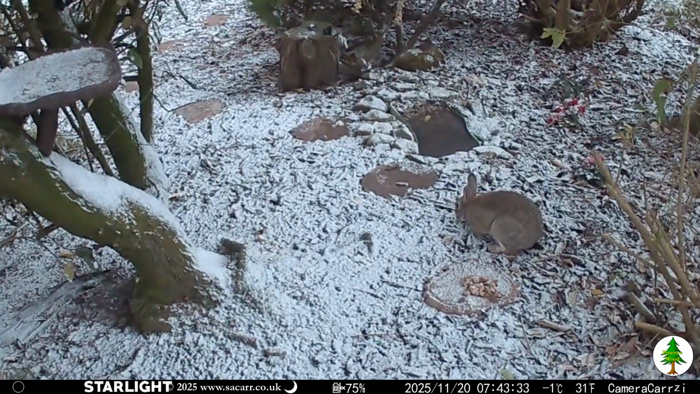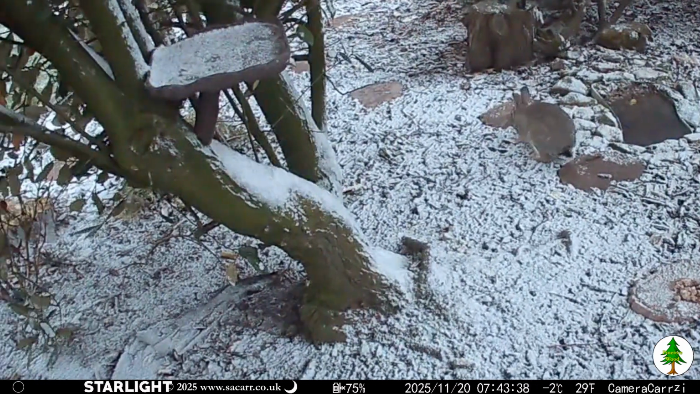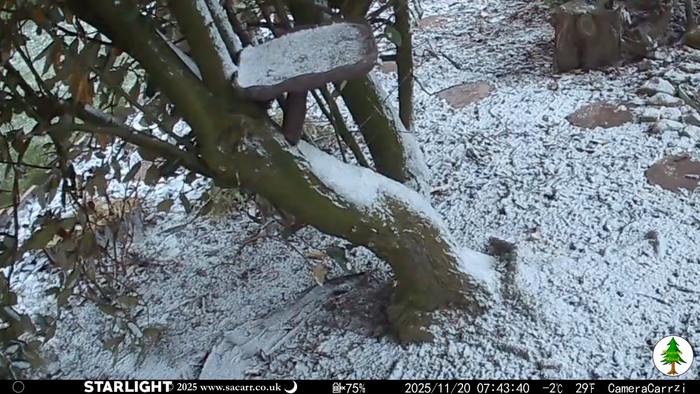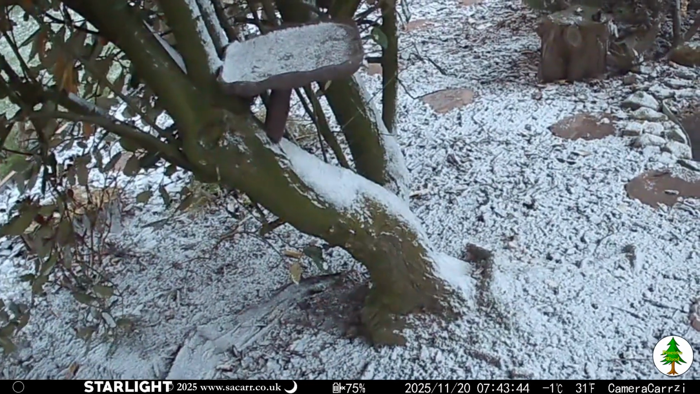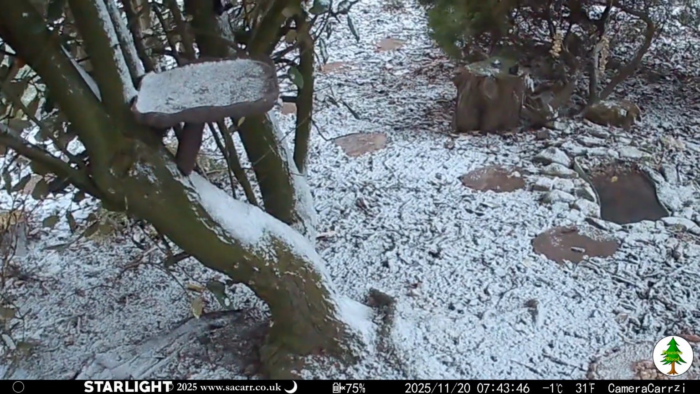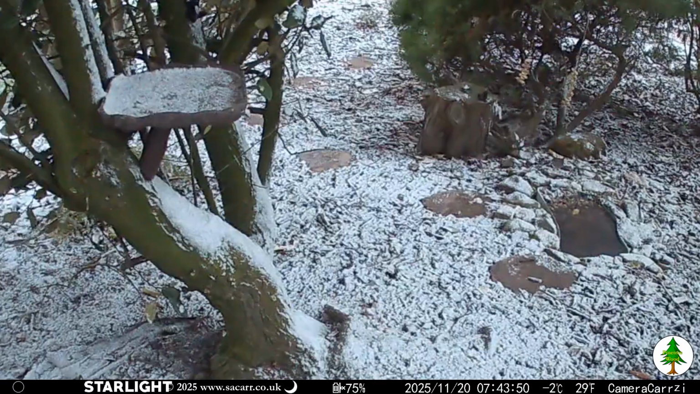The next capture was a rabbit in the pre-dawn light, as shown by the camera being in starlight mode. In low light conditions that haven't reached full darkness, the camera amplifies what little light there is to give a colour image. There were quite a few birds around too, searching the snow for any remaining seeds.